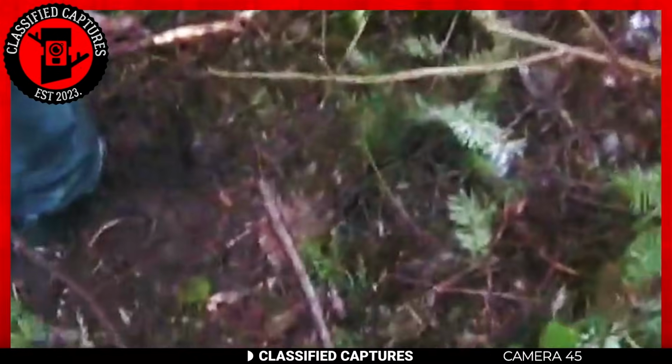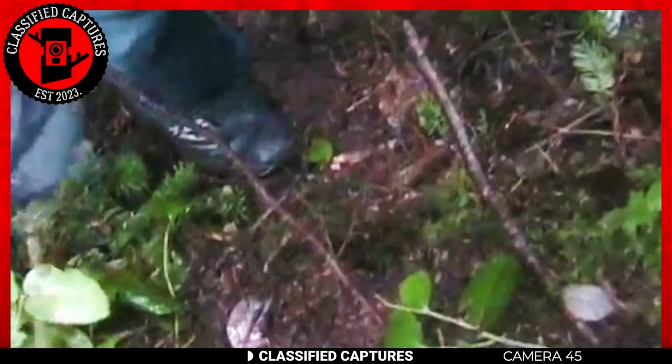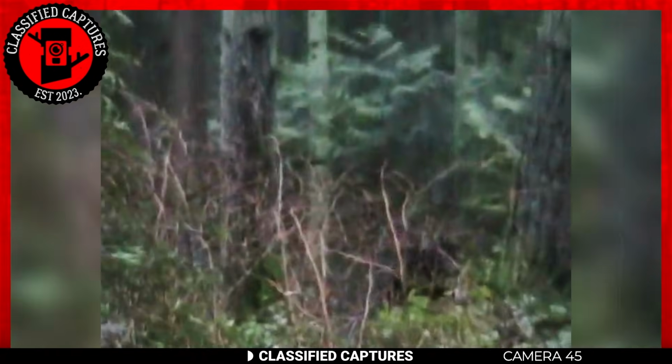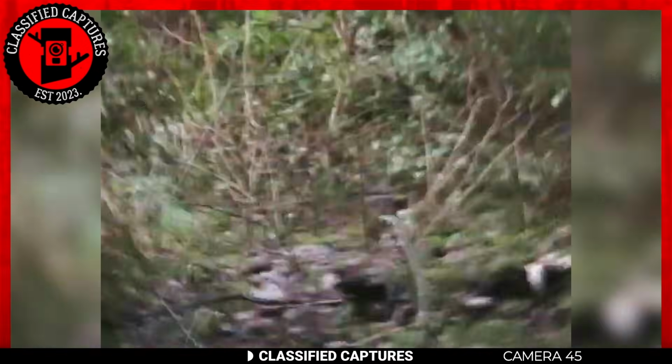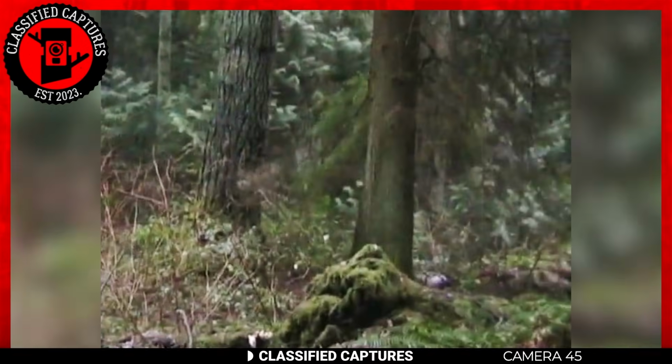Convinced that they hadn't encountered a bear, but rather a humanoid creature, they contemplated the possibility of it being a Bigfoot. Looking at the footage, I can see why they think that. I mean, do you know any other creature that could leave prints that human-like and large? If you do, please share it with us in the comments section. Until then, the conclusion is that that's a Bigfoot.